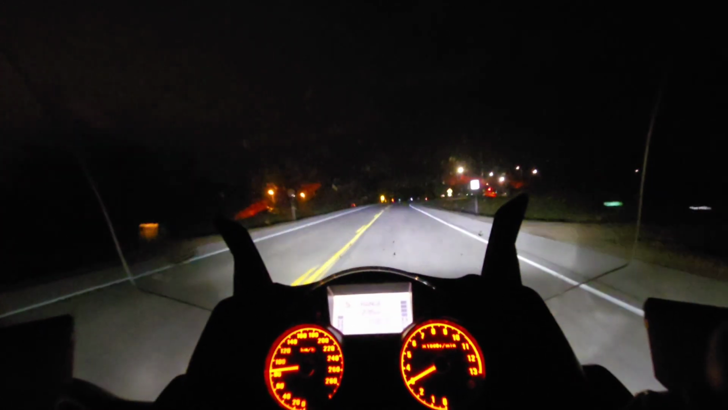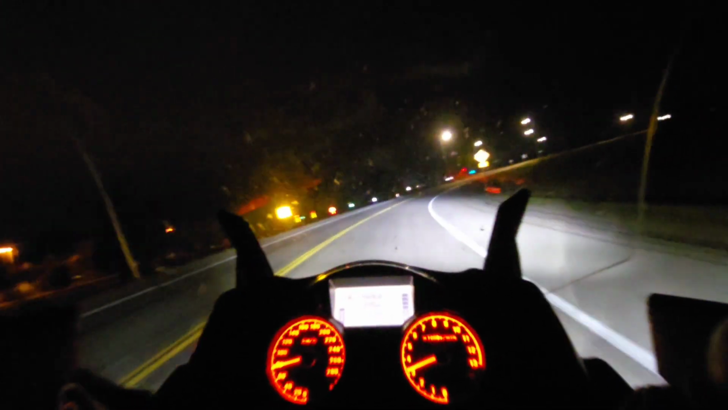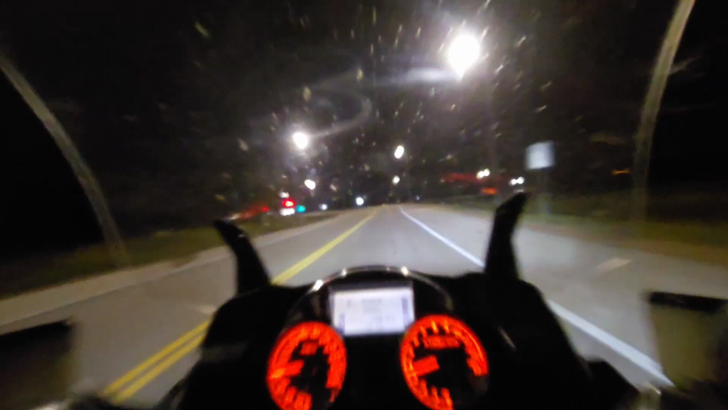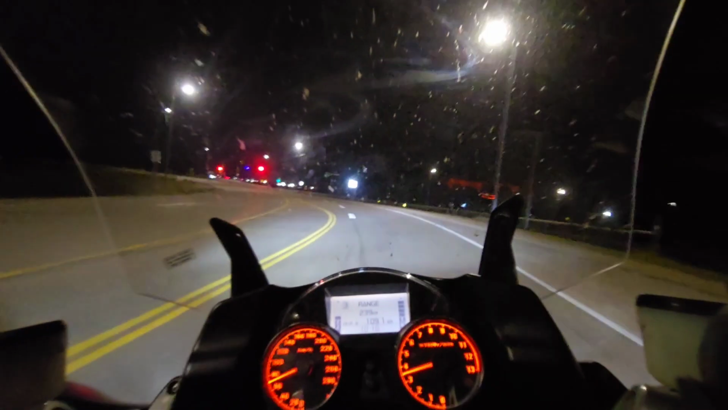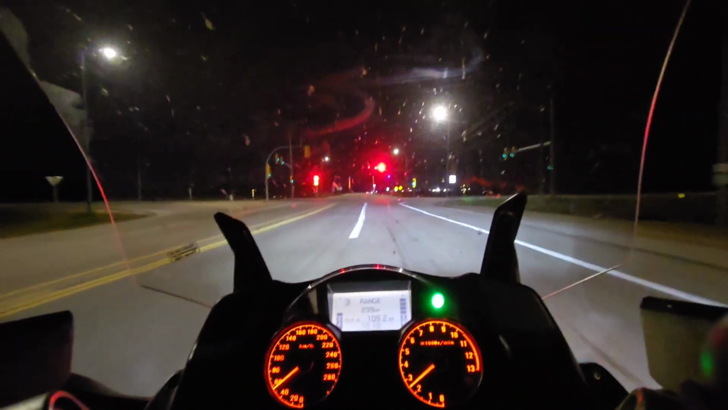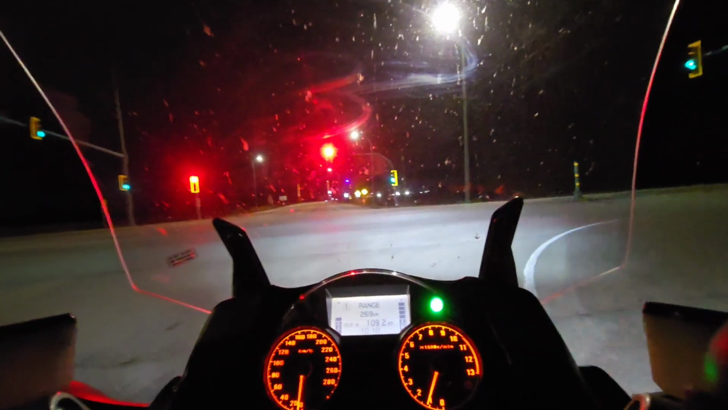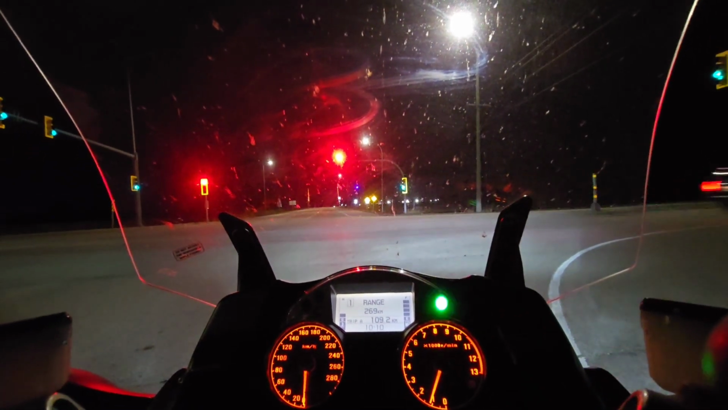Okay, I'm reaching the end of 206, or the end as far as how far I'm going to take it. I take it about 10 or 15 kilometers, and then I end up at Dugald Road, which is another B highway, and that runs east and west. And then I take Dugald Road to 207, which is the next B road that runs parallel with 206. So this is just me waiting for traffic I'm going to merge on.